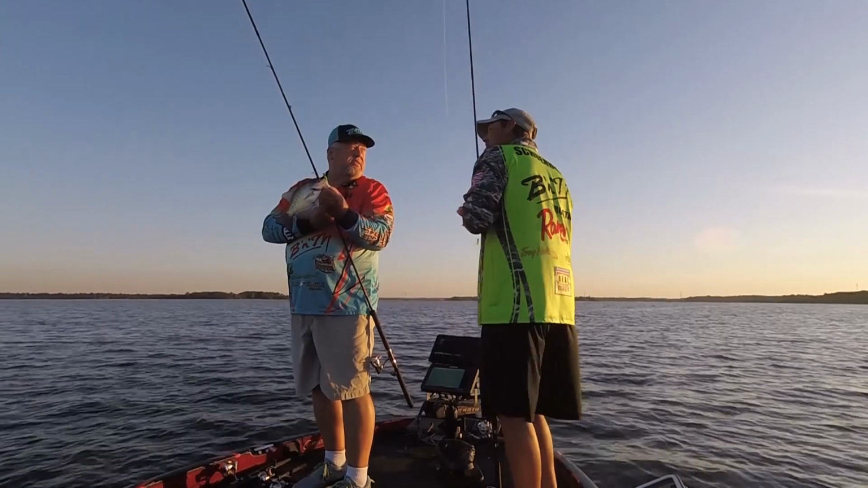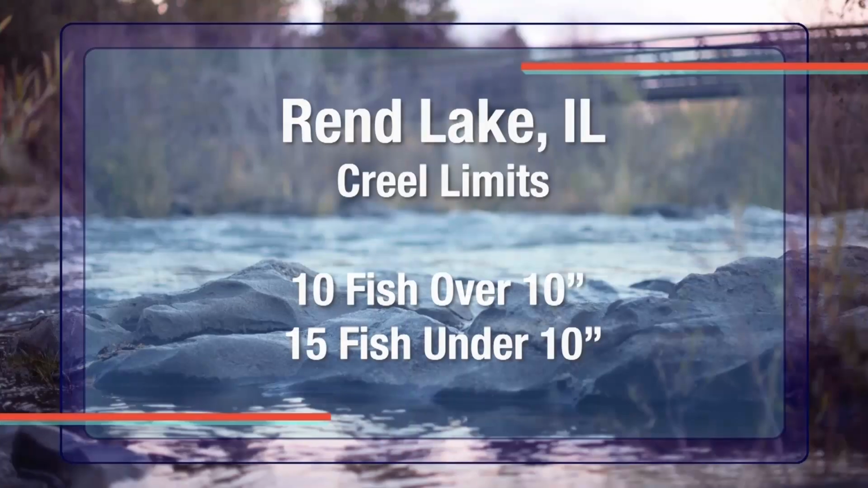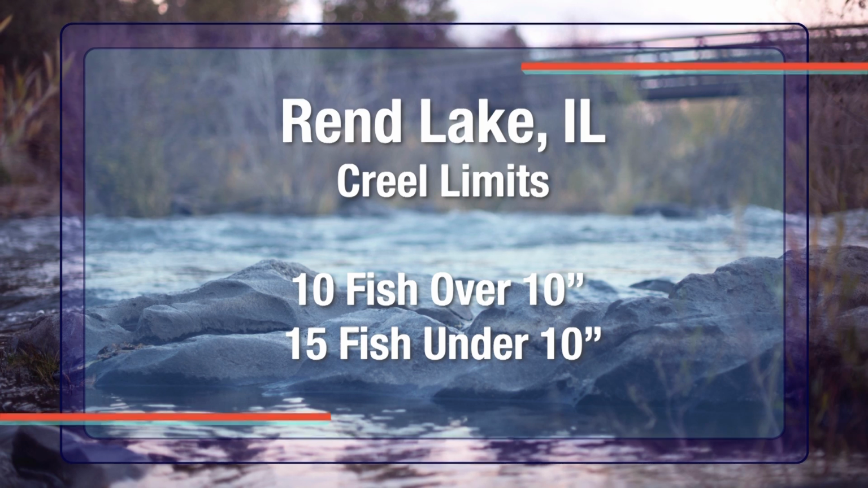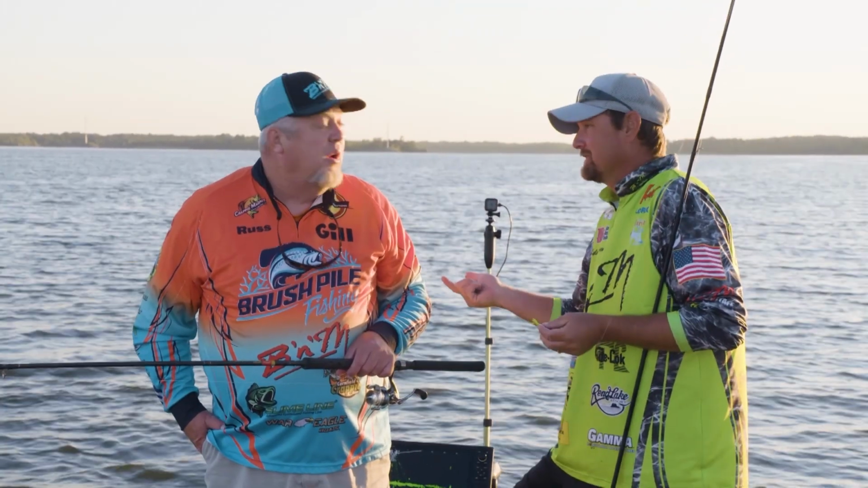Speaking of limits and sizes, what do we have here on Rend? Rend has got, it's kind of an interesting limit. It's got a split limit. So you're allowed, per person, 10 fish over 10 inches, 15 under 10 inches. Okay. Which most of what you catch is 10 inches plus. So even these shorter fish we've caught so far, they're 10-inch fish.